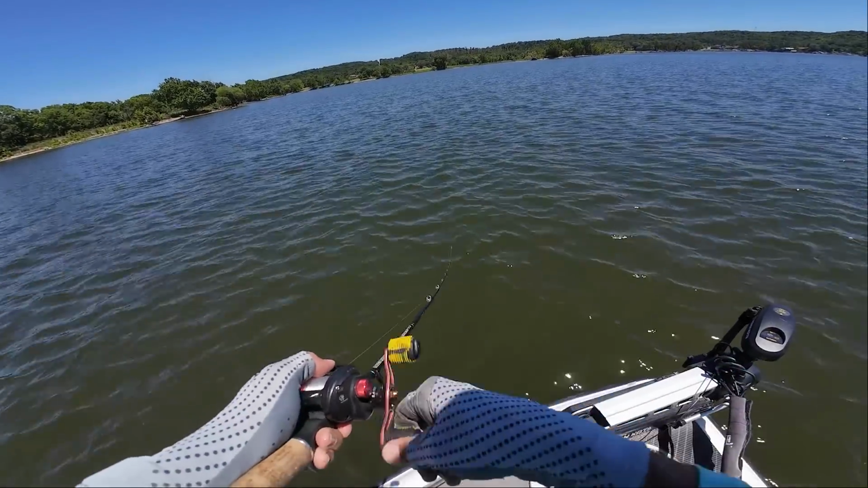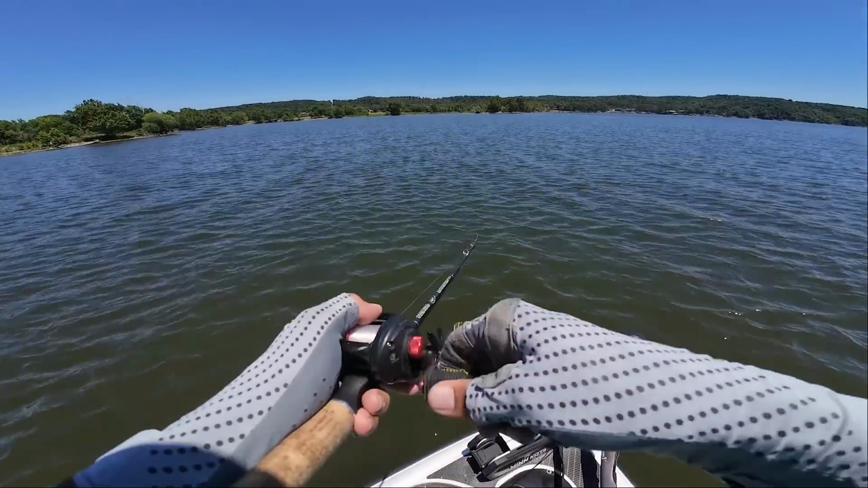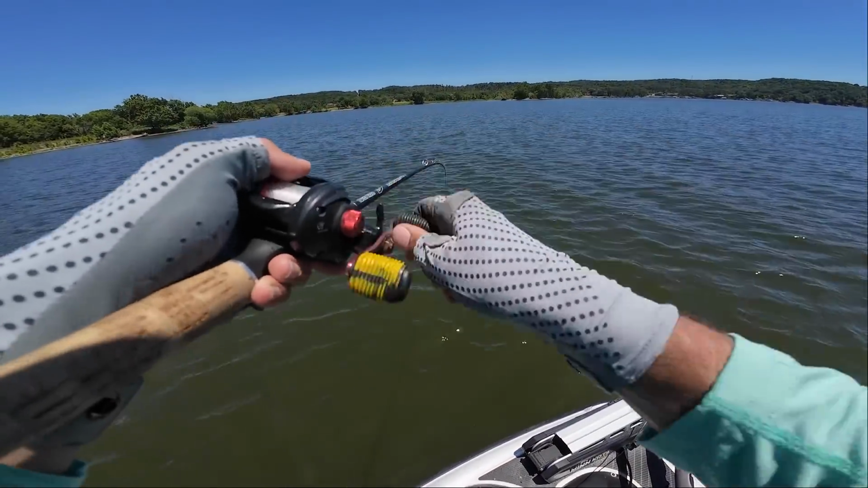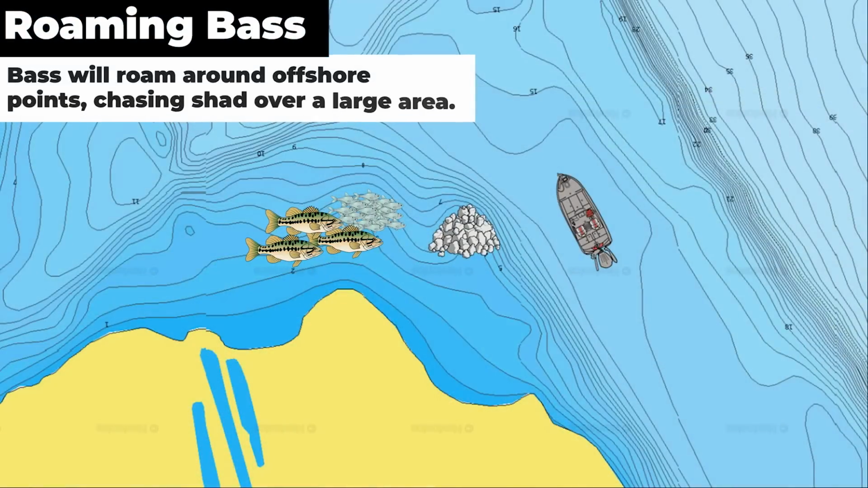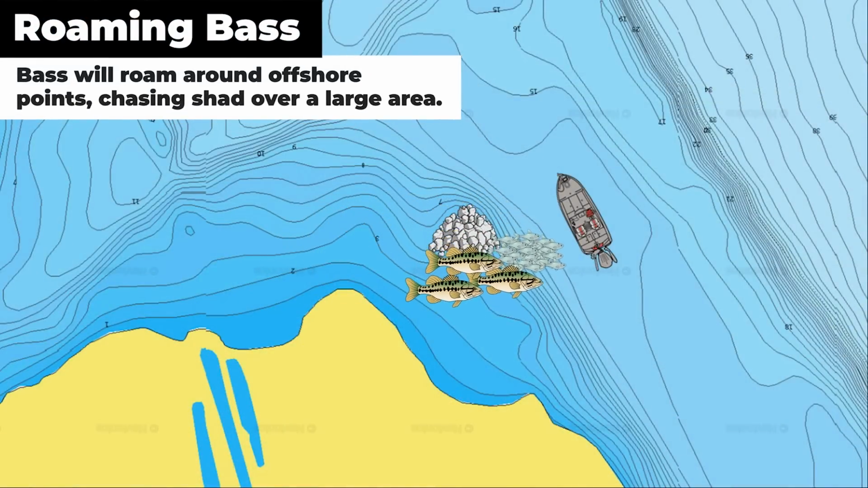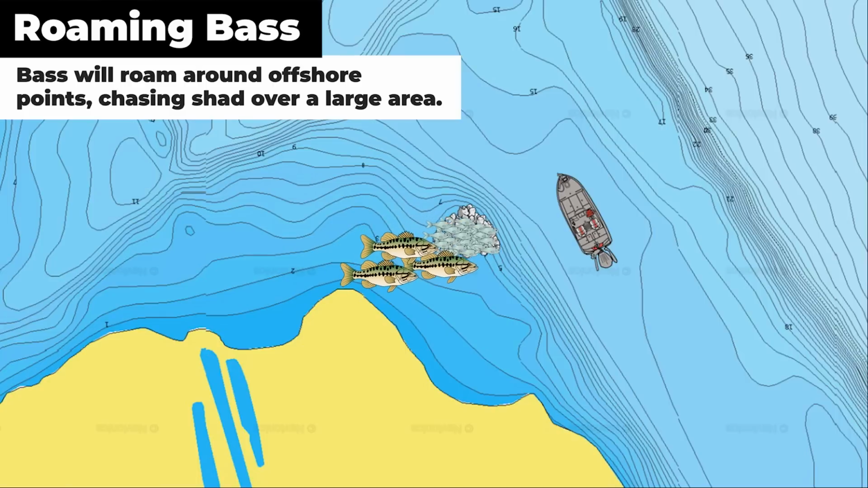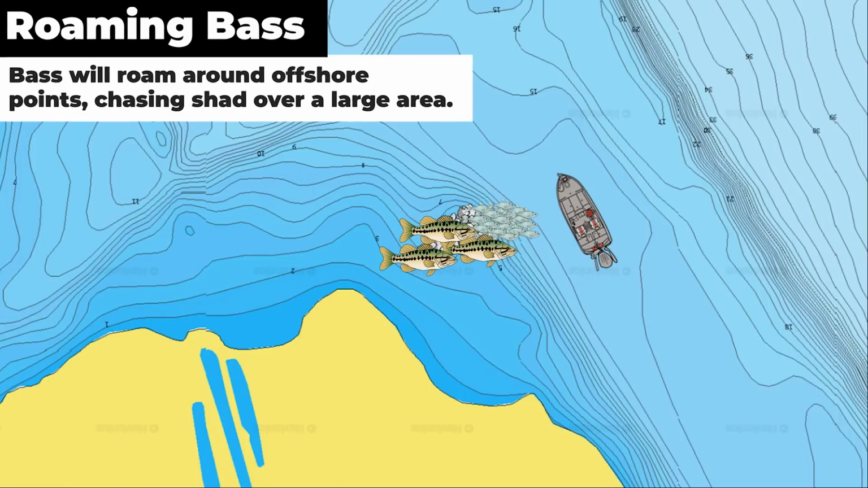And I'm gonna see if I can get a few other baits to work, because I don't know why they wouldn't eat a crank or a jig or a worm or something as well. But a lot of times these fish in the summertime will roam so much that you have to throw a crankbait on them in a spot like this, because there's so much area for them to be on, and they're just chasing shad. And so you just burn that crankbait by them, and eventually you get it in front of one that's active and get a reaction strike out of them.